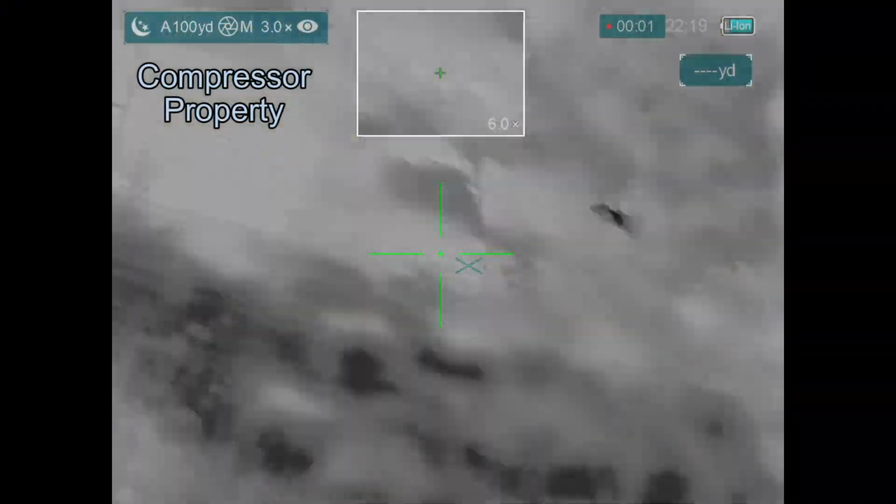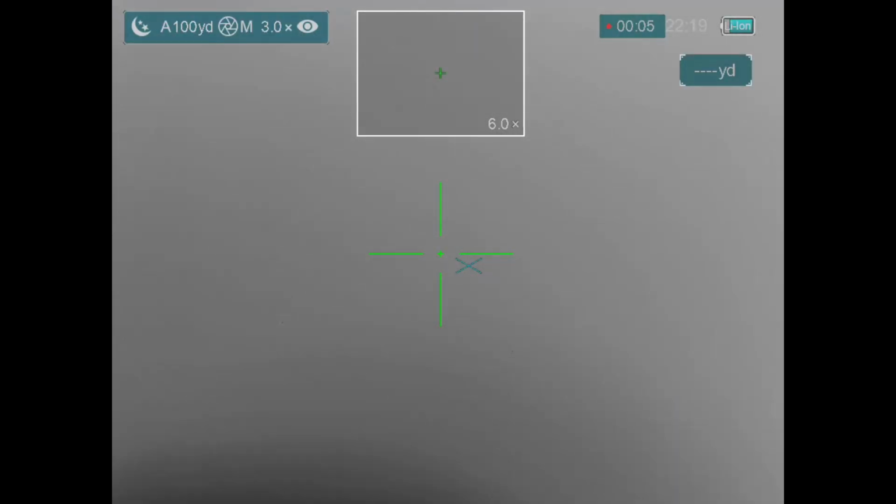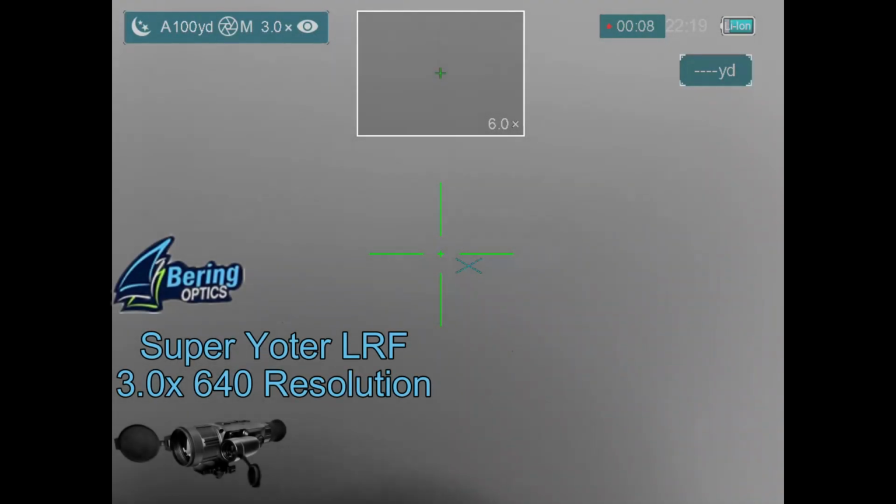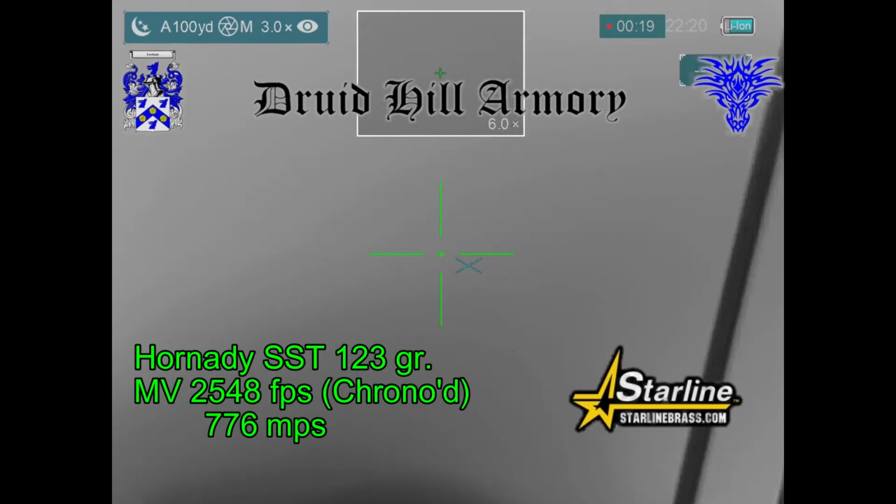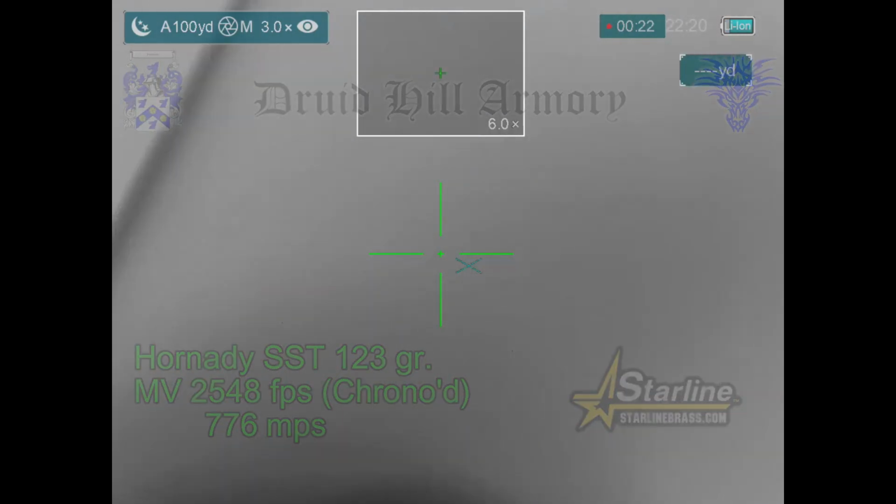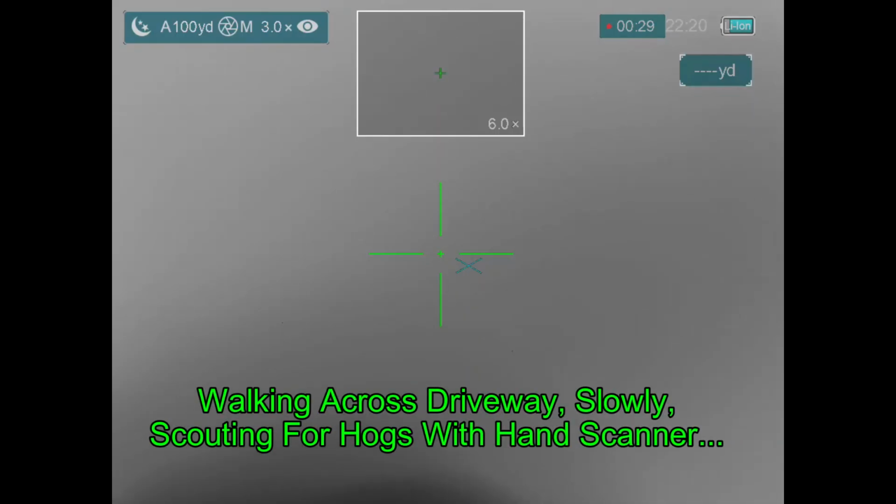We came around the corner to the entry to the next property, and Ben said, "Stop, the hogs are on the move." And I got out of the truck with my Bering Optics Super Yoder LRF 640, mounted on my 6.5 Grendel with a SilencerCo Omega suppressor. I'm going to be shooting Hornady SST 123 grain bullets loaded by Drill Armor and Starline brass, with a brass catcher by Tactical Brass Recovery. Ben didn't get out because the hogs were on his side, so I've snuck around the truck.